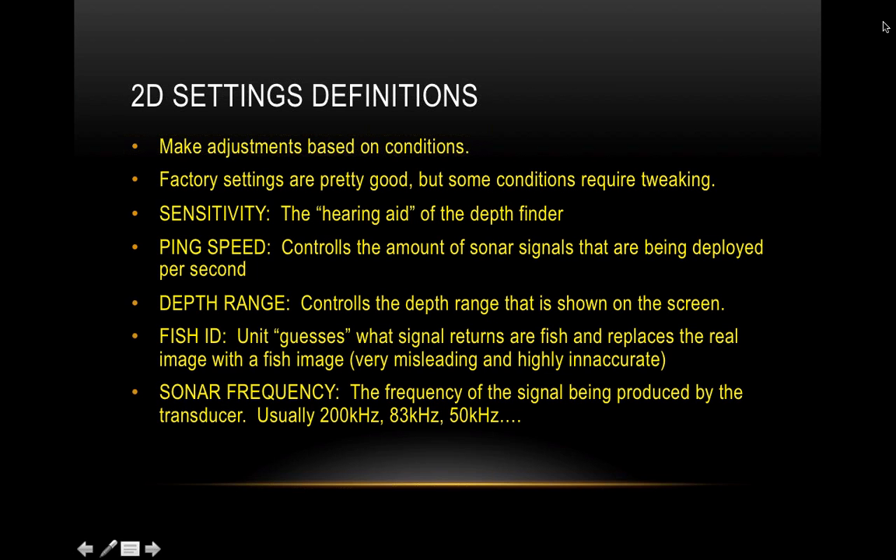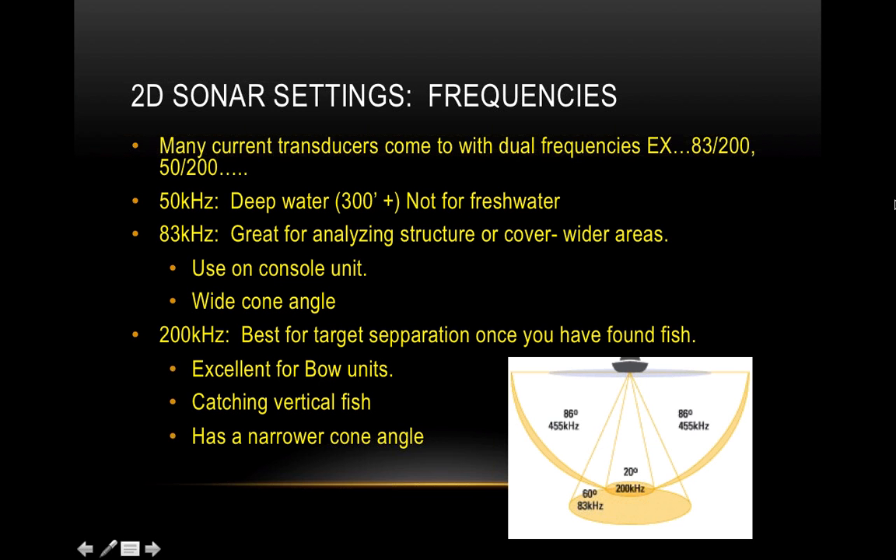Now, sonar frequency, which is the first thing we're going to talk about as far as how to set things, is the frequency of the signal being produced by the transducer. It's usually 200 kilohertz, 83 kilohertz, 50 kilohertz, and so on and so forth. Some different brands will use different sized frequency sonars, but just get an idea of those. Anything close to these numbers that we're going to be talking about, you can apply that to your unit too.